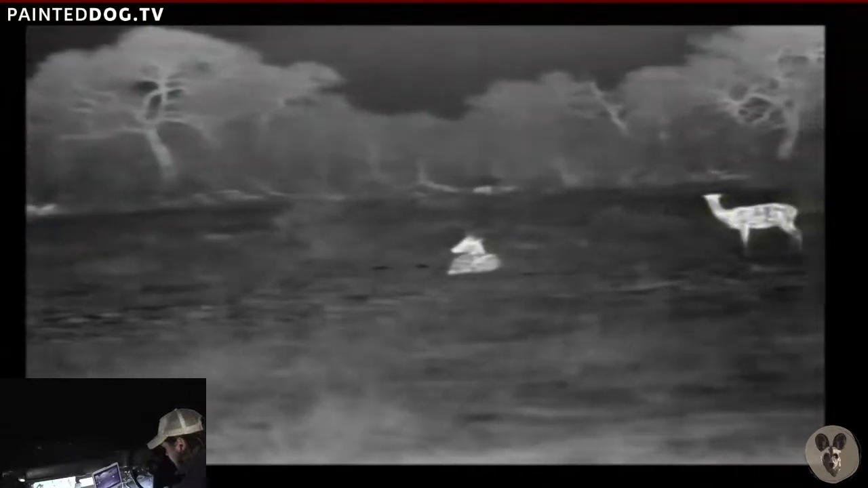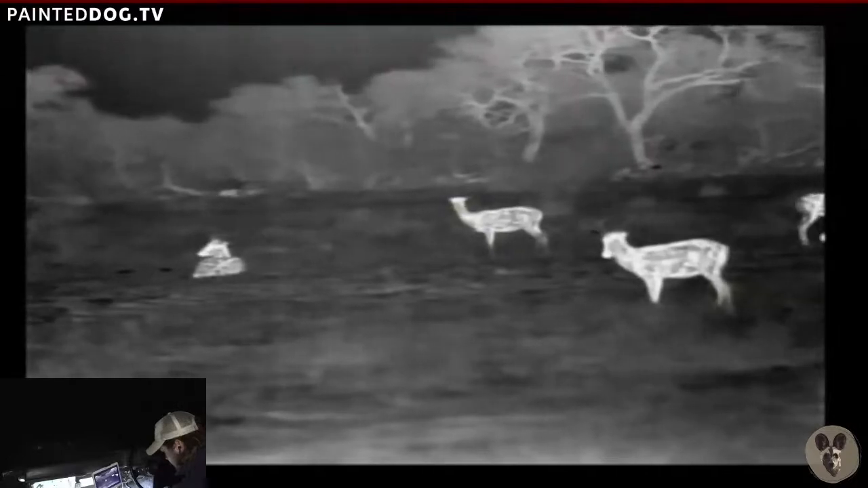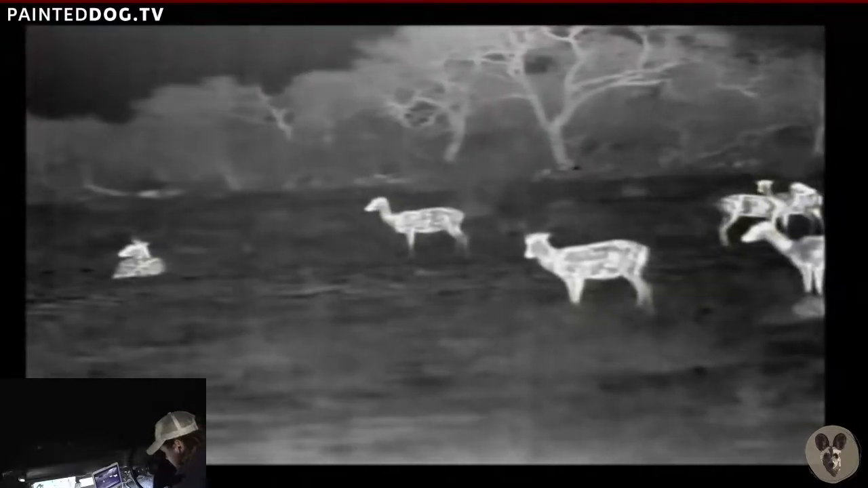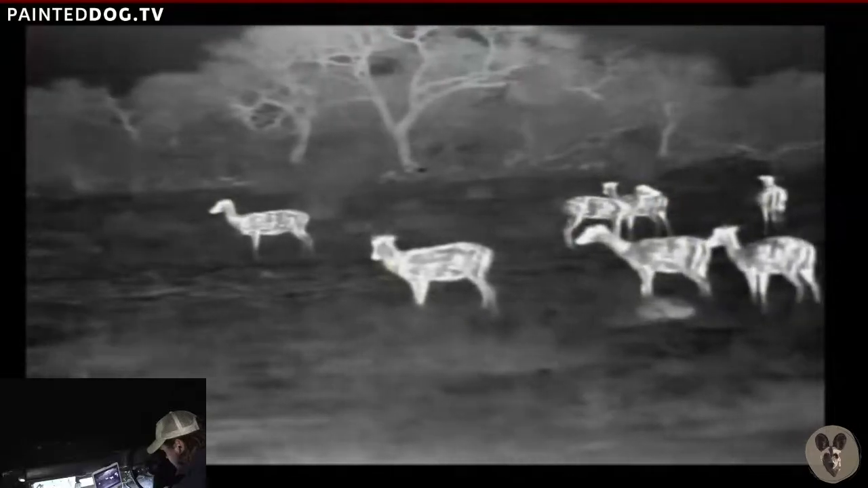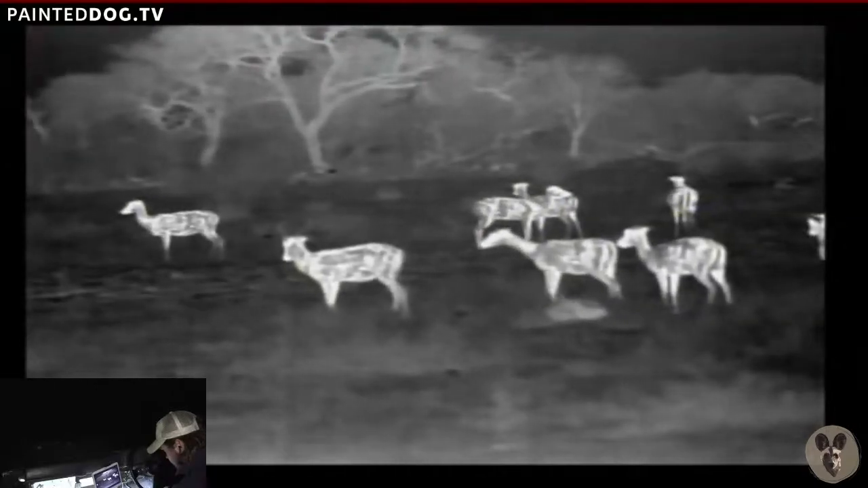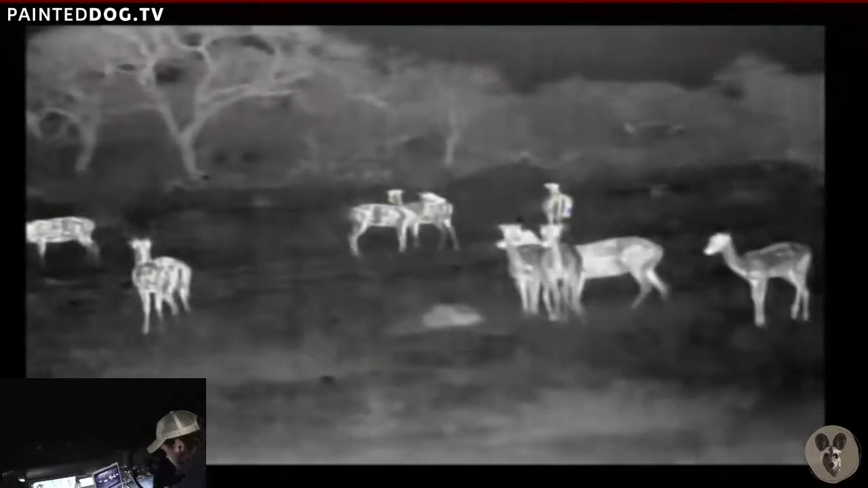There's a sleepy impala. Lots of impala.